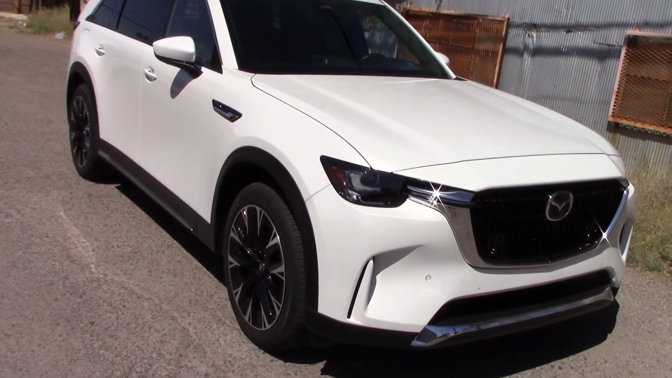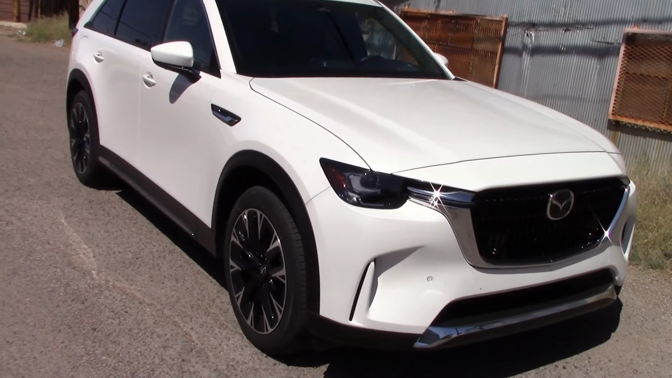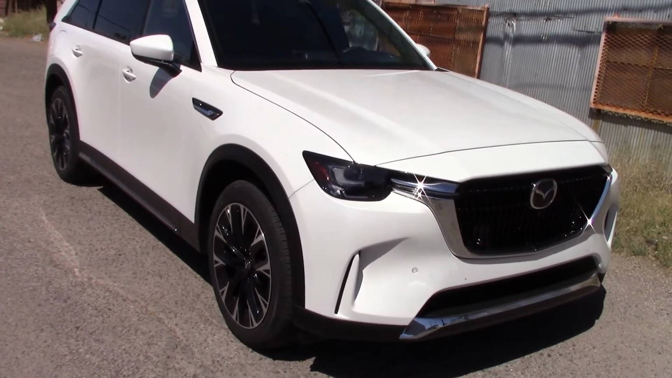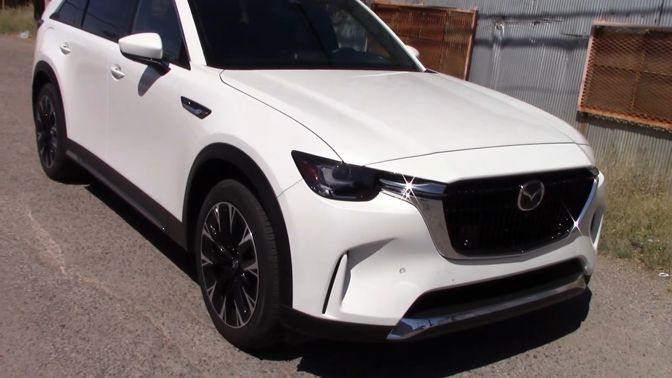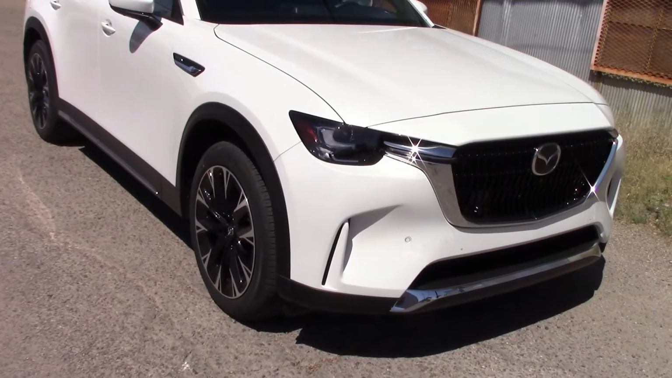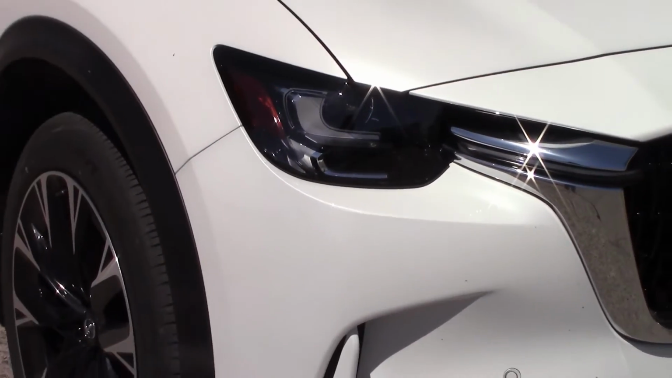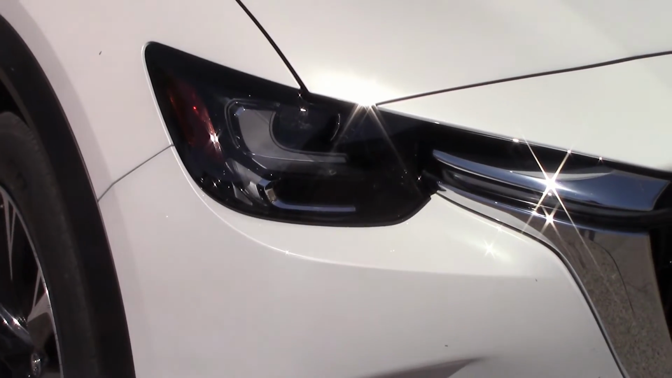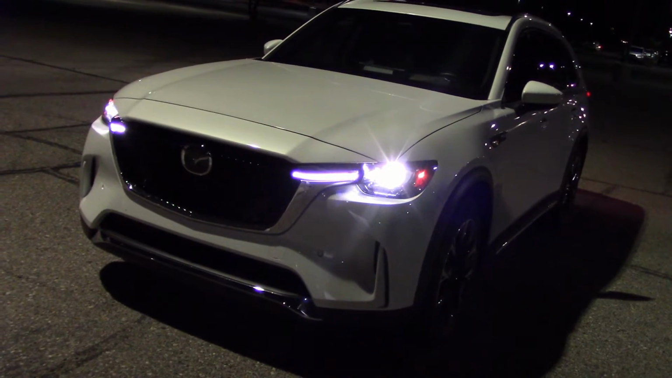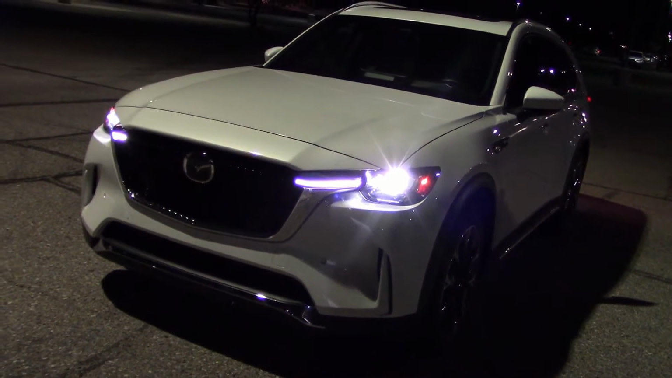Looks like Mazda sent us a CX-90 plug-in hybrid to test drive. We already did a full road test on this, posted the video on YouTube. If you didn't see that, we have a link for that at the end of this video, but right now we're just doing a headlight test and night drive. So let's take these out and see how they perform. It's dark enough. Let's see how these headlights perform and do some night driving.